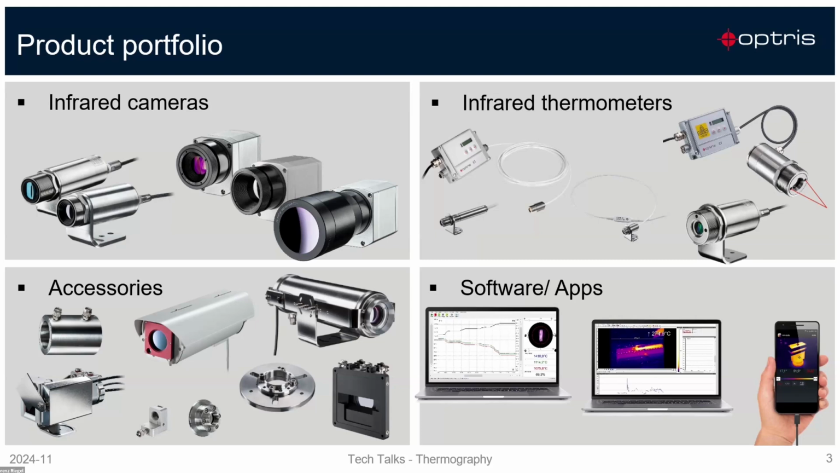As accessories, we provide solutions for dusty and hot ambient conditions, such as air purge and water-cooled housings. Our cameras can be used in an ambient temperature of up to 315 degrees C. With the air purge, we can be sure that the lenses are clean all the time. We also provide outdoor housings to protect the sensors and cameras outside.